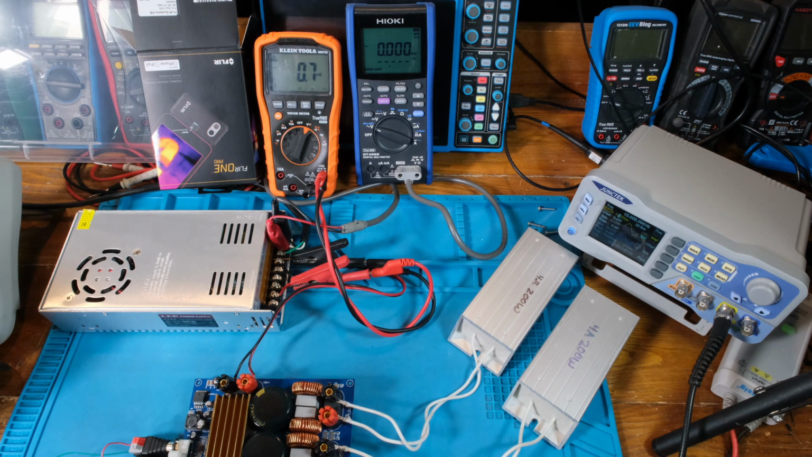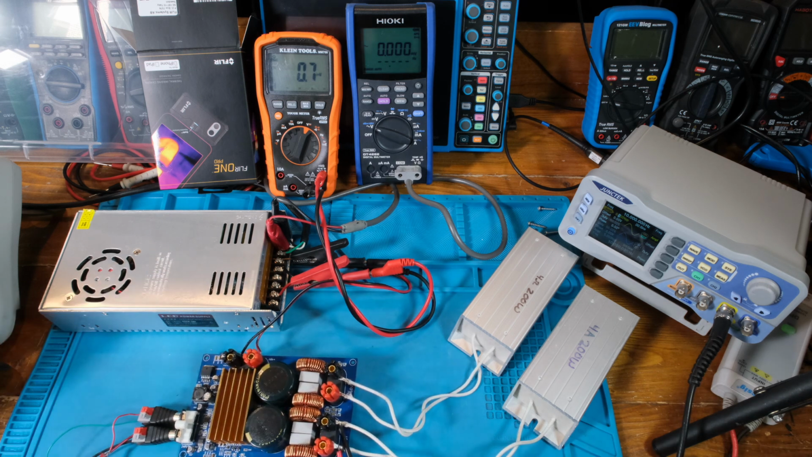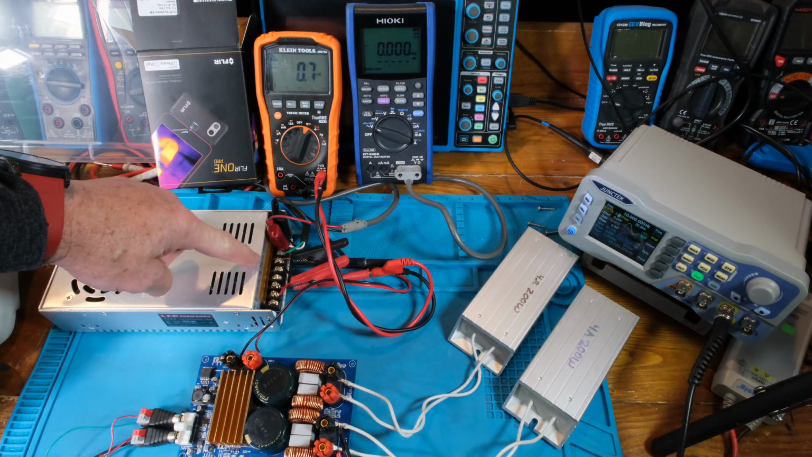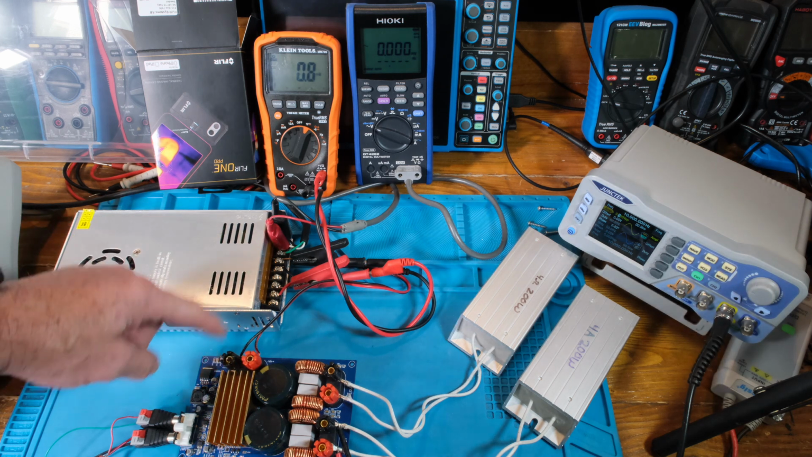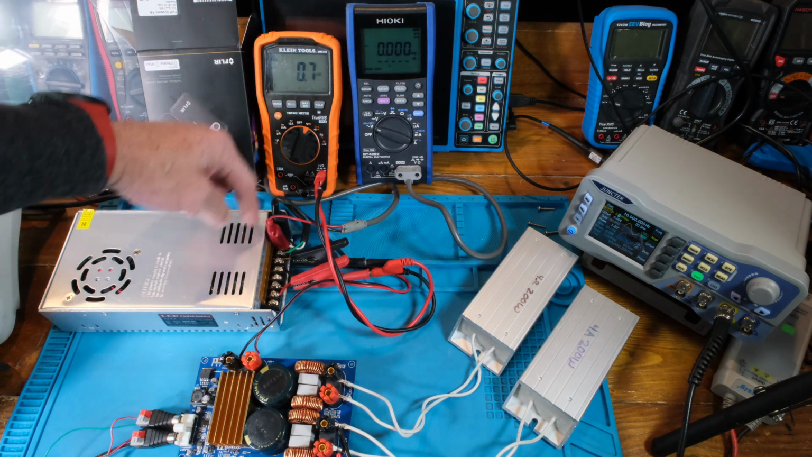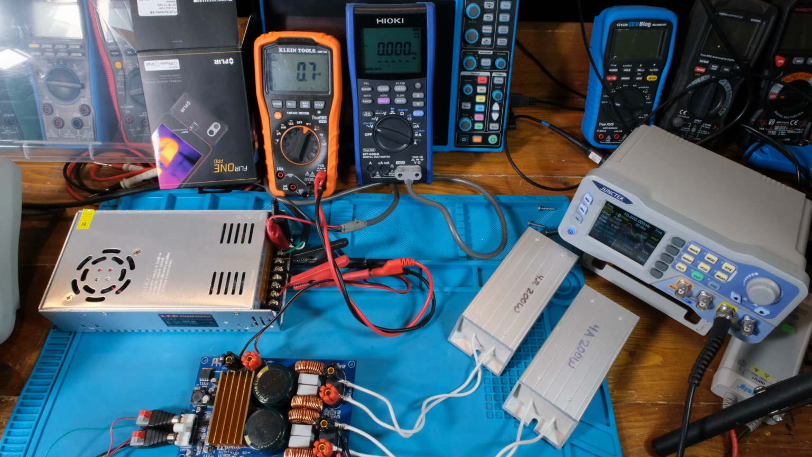Alright guys, just a brief discussion of what we're doing here. My Class D amplifier right down here, we're going to look at that with the thermal camera, okay? And then I've got the switching power supply powering it. And I've got this meter here, the Klein, reading the DC voltage going into the card through the cable here. Just to give me an idea of where it is. The best reading would be over here, but I'm just taking the output of the power supply. And then also the input is the AC voltage, so I'm looking at that because I'm using a variac over here to bring up the voltage. Okay, so I just bring it up to 120, just so I know what the input voltage is.